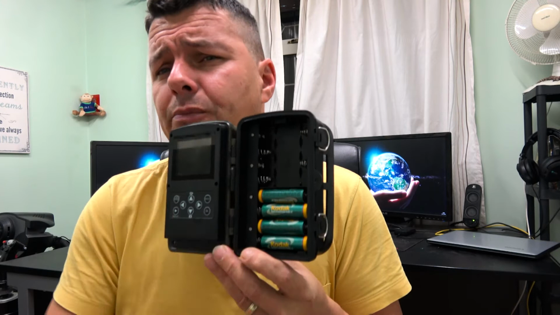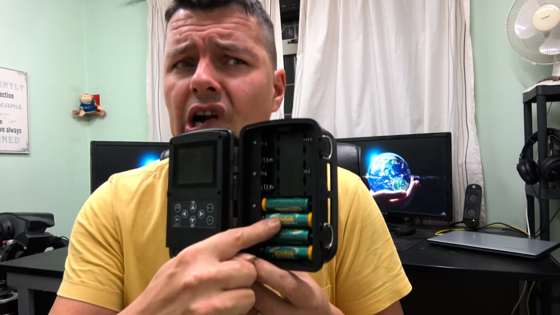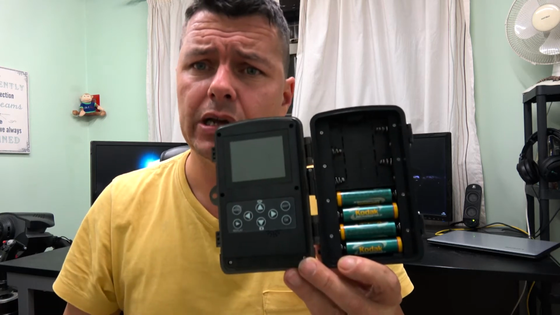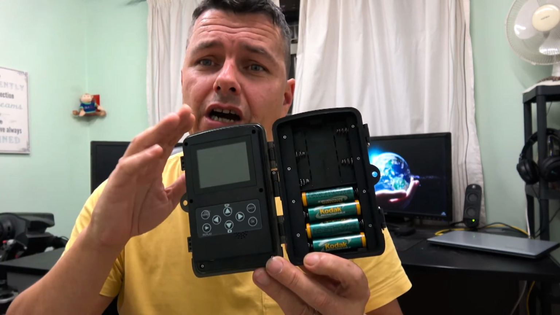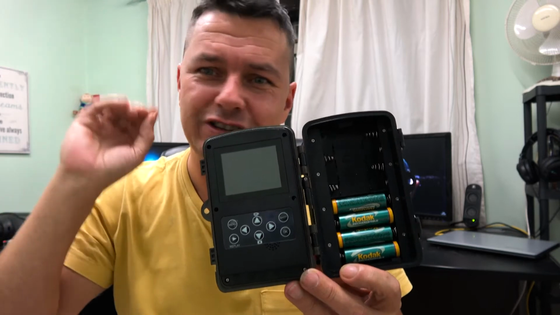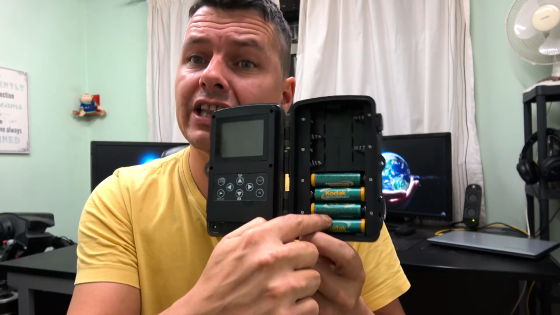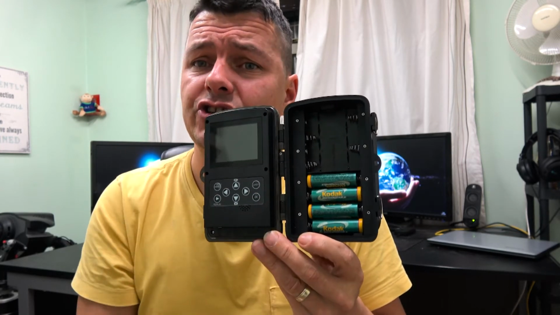But for example, to give an example, these here are only, I think, 1800 milliamp batteries. 4 of them here, fully charged up. I set this up looking out the front of my house, looking at the street, and we get cars and all sorts. And I got about 40 minutes worth of video, and it took about a third of the life out of these 4 batteries.